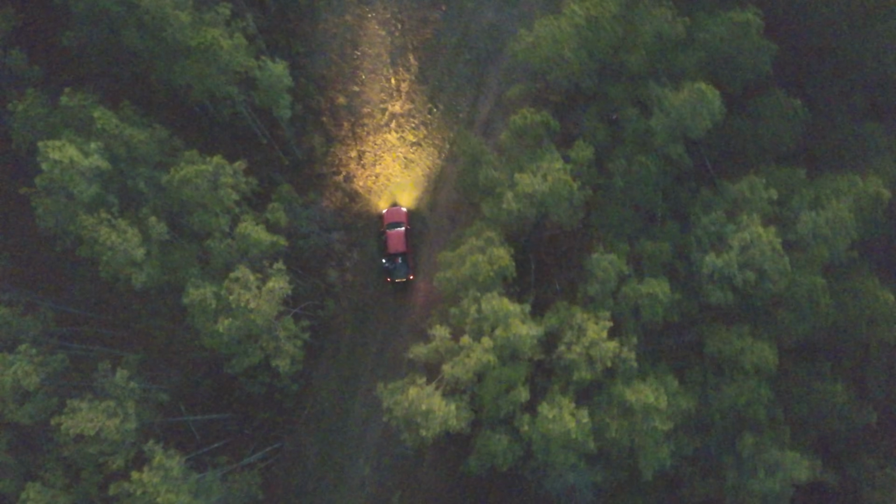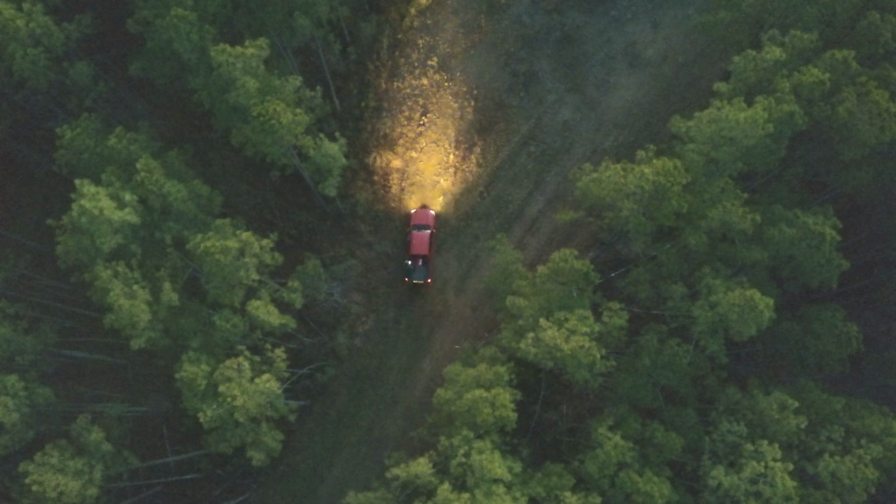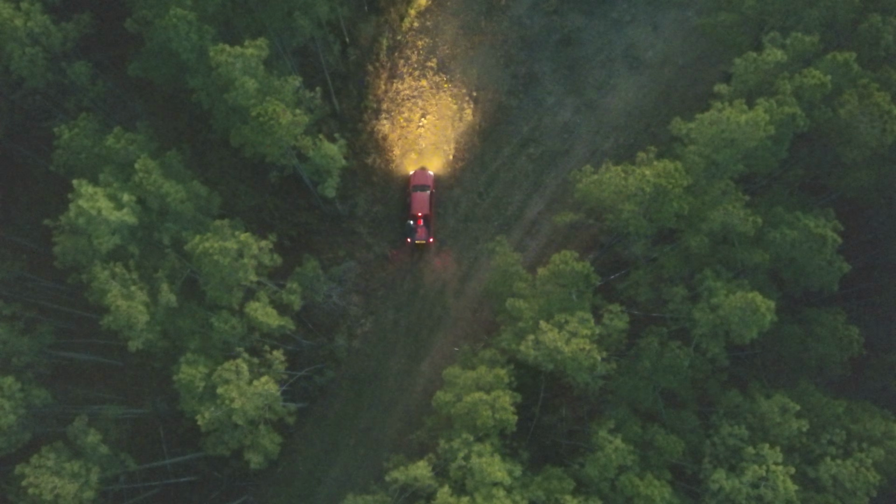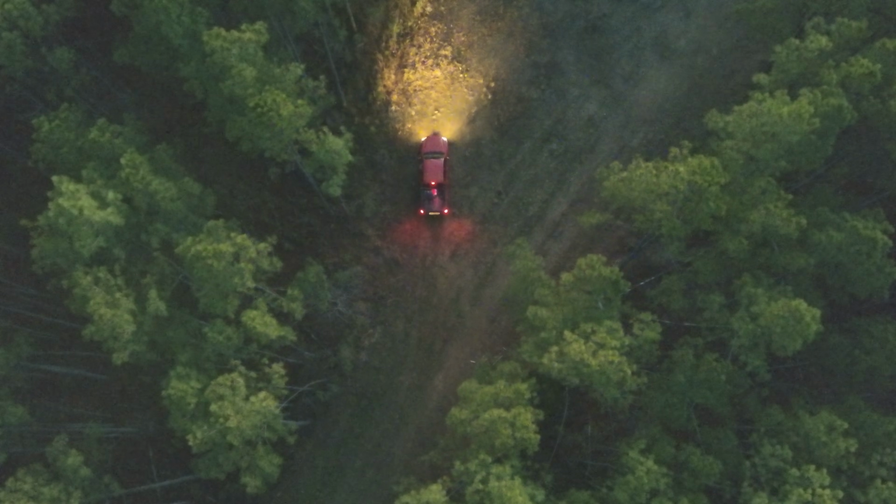Yep, he's off in that bottom right there to the left. Okay, right down there, yep. So it may be easier to just come right. How far is he from here? Well, he ain't far at all. You can take this little cut right here if you want to, or we can walk it real quick.